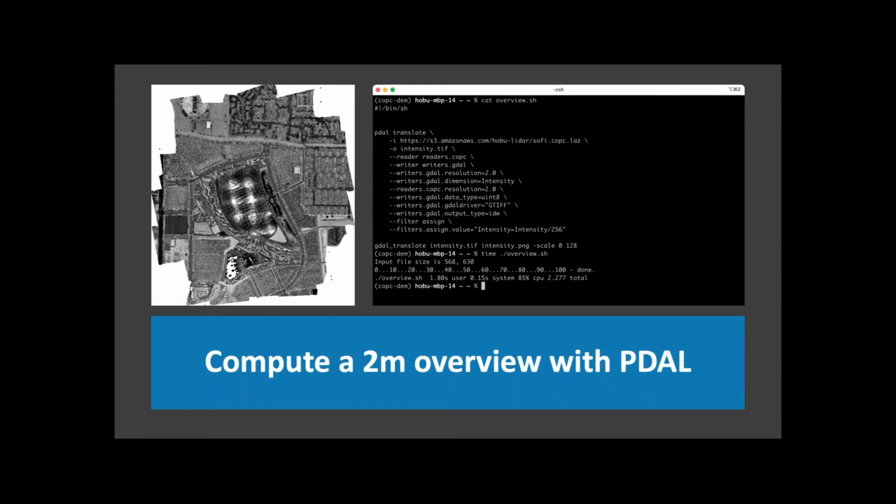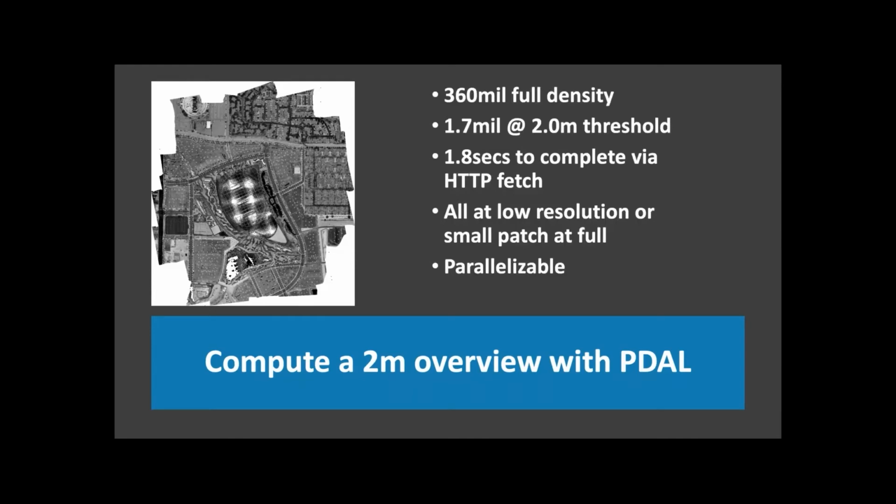The ability for an application like PDAL to do that means that instead of touching this file with 360 million points and throwing most of them on the floor, we can construct a quick preview image to make sure we're located where we want to be or something like that in a few seconds, and only touch a much smaller percentage of the data, and do it over HTTP and get the convenience of the cloud native geospatial thing.